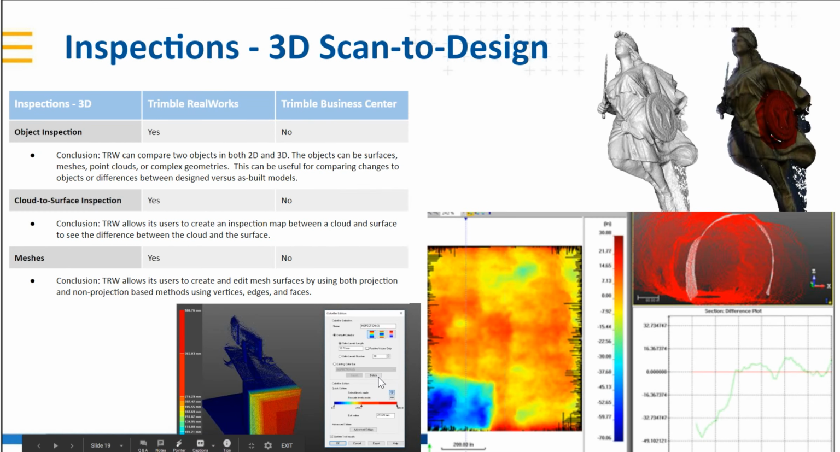All right, now let's move into the full 3D world here with 3D scan to design inspections. This again is where RealWorks has some really nice features and strong suits where you can do object inspection, cloud to surface inspection, and then supporting true 3D meshes there. You can see in the upper right corner a mesh model of that statue.